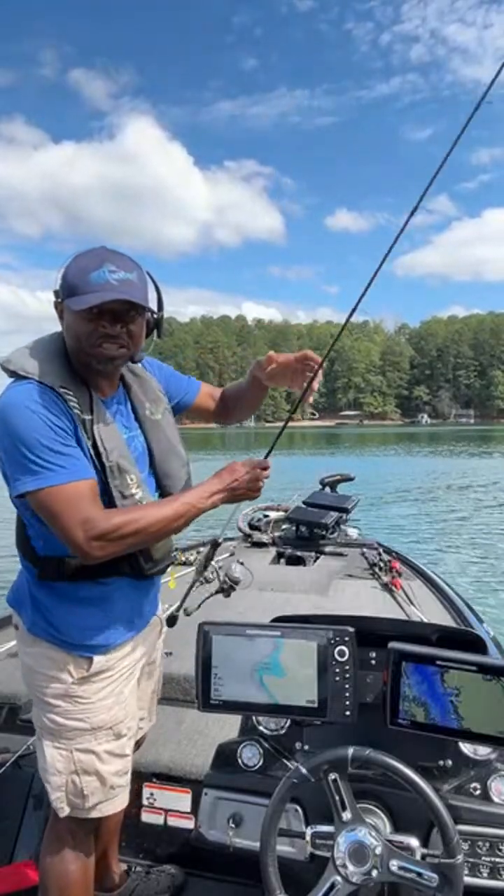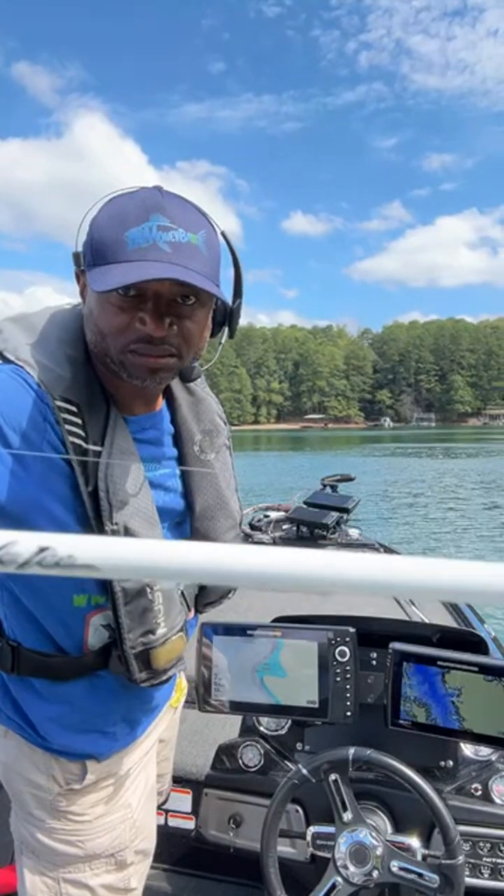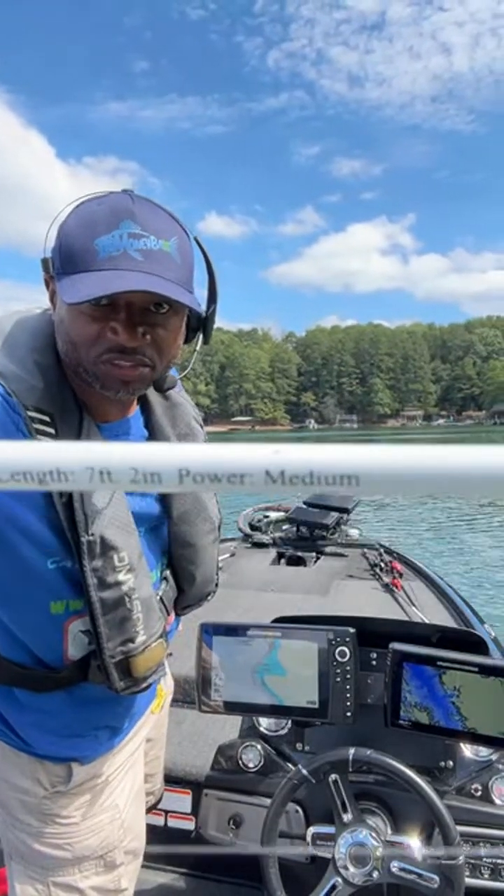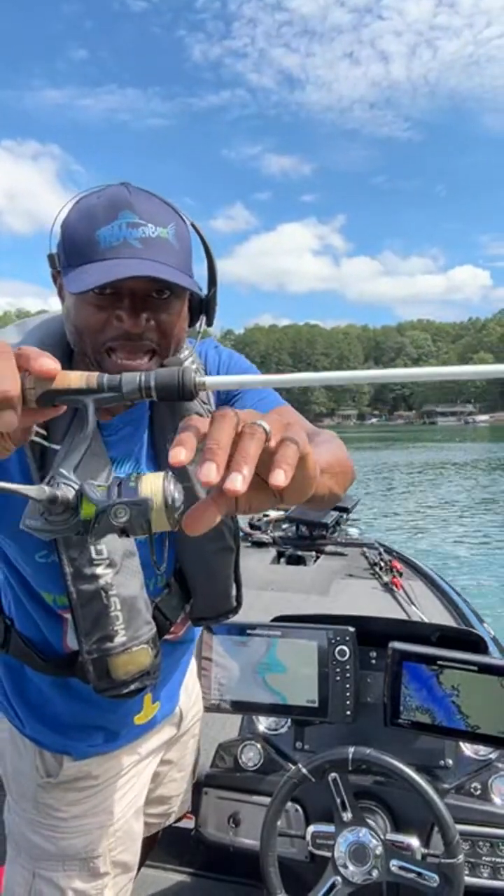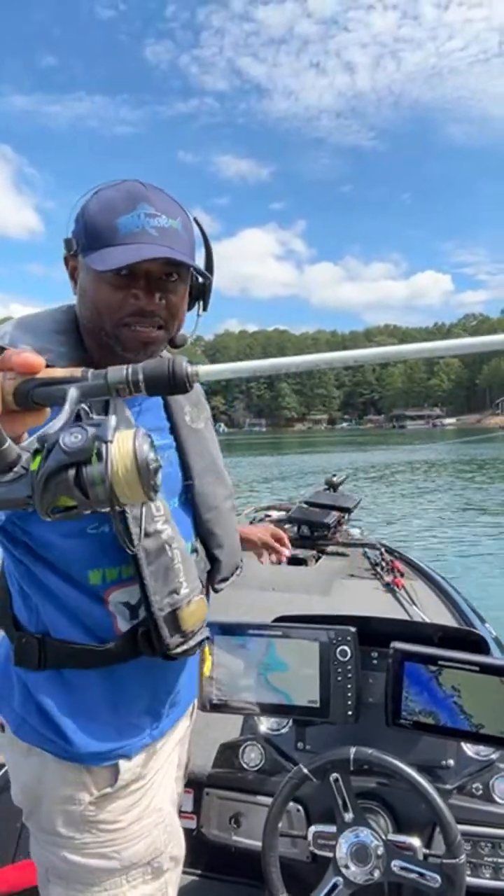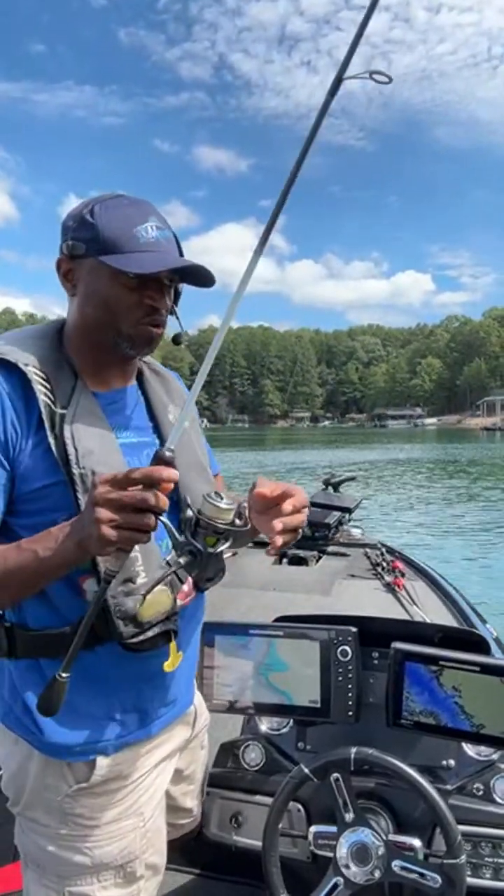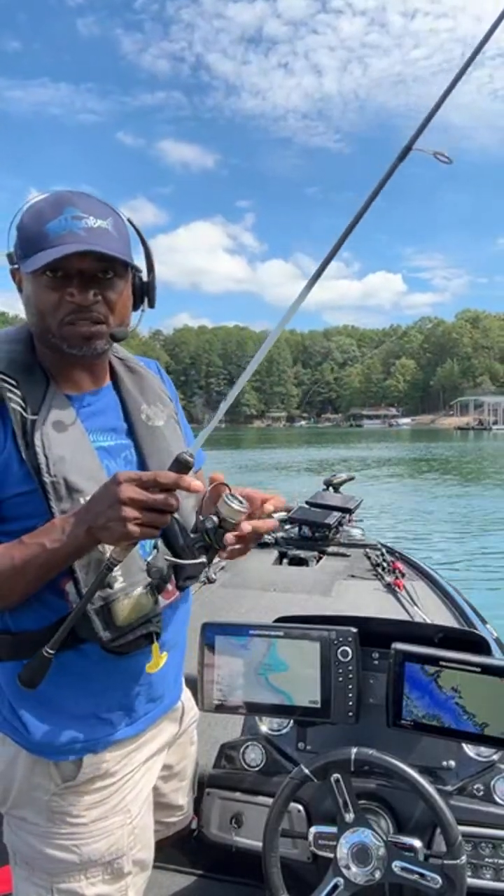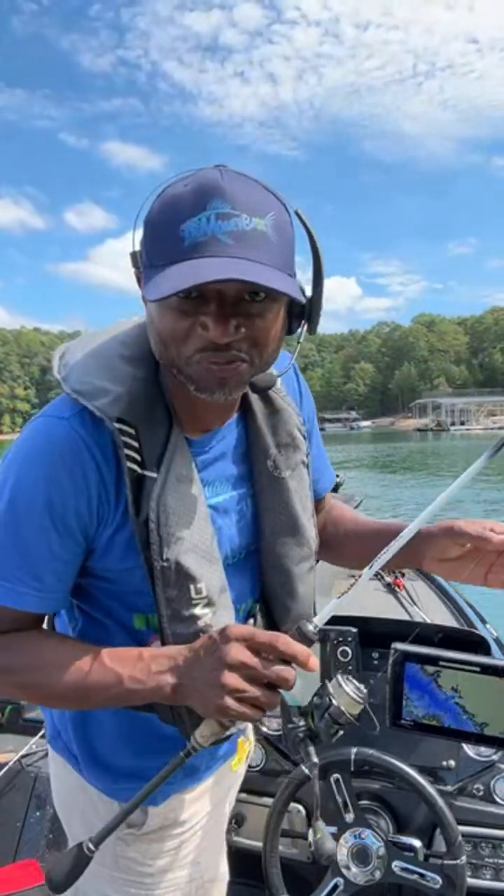But that was caught on the shaky head. I've already showed you guys the shaky head setup. That is that Ducket Black Ice on a 7.2 medium spinning rod, 20-pound high vis yellow braid to 12-pound Seaguar InvisiX fluorocarbon. All right, so that is the setup, and I'm just throwing that on a 1/4 ounce shaky head. And as you saw, you just have to cycle through different colors on that shaky head until you find what the fish are wanting to bite.